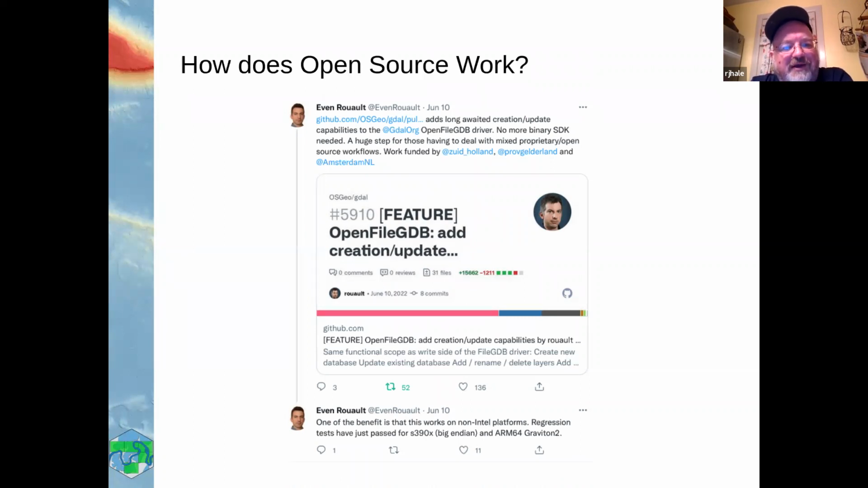And as of probably not this next release, but the release after that, you'll be able to make file-based geodatabases in QGIS, which is kind of weird. So on June 10th, Evan announced that he had finished reverse engineering the file geodatabase, and it's now the open file GDB driver. So QGIS will be able to create, edit, and work with ESRI file-based geodatabases.